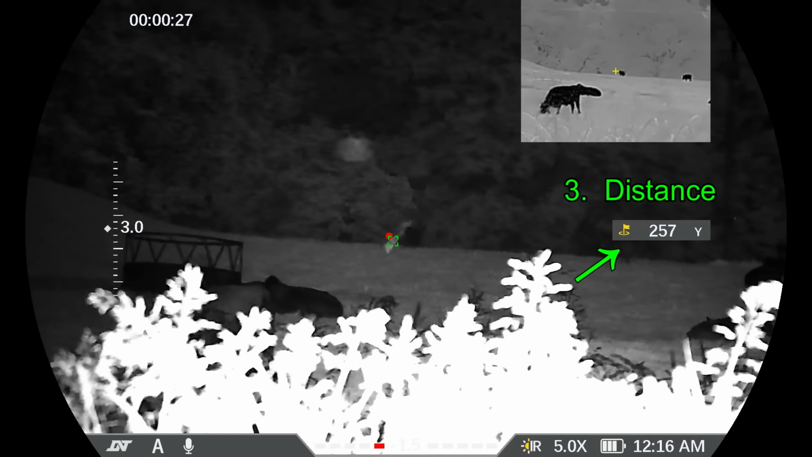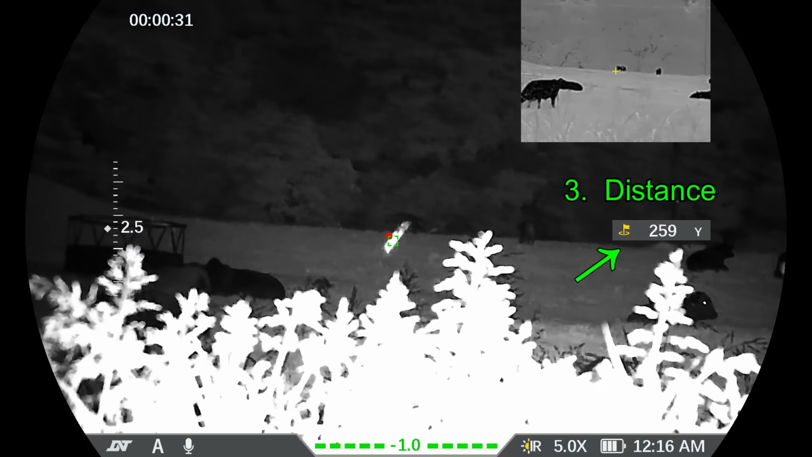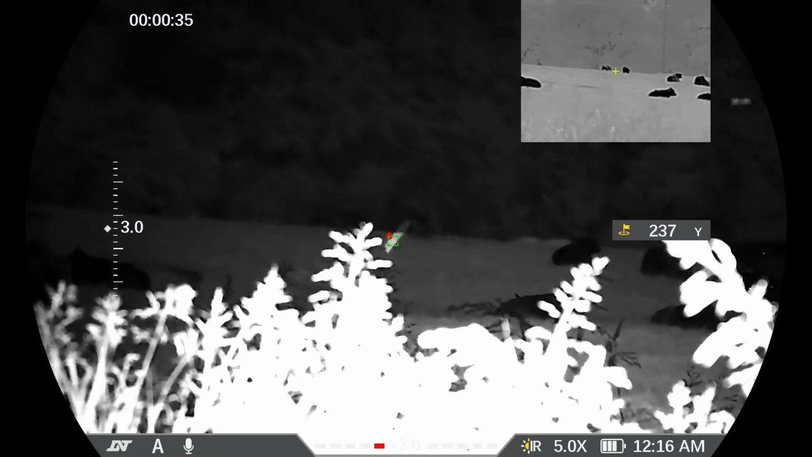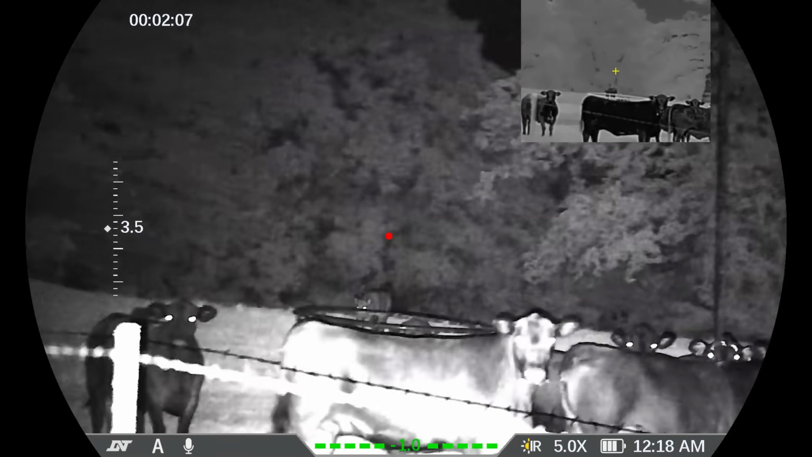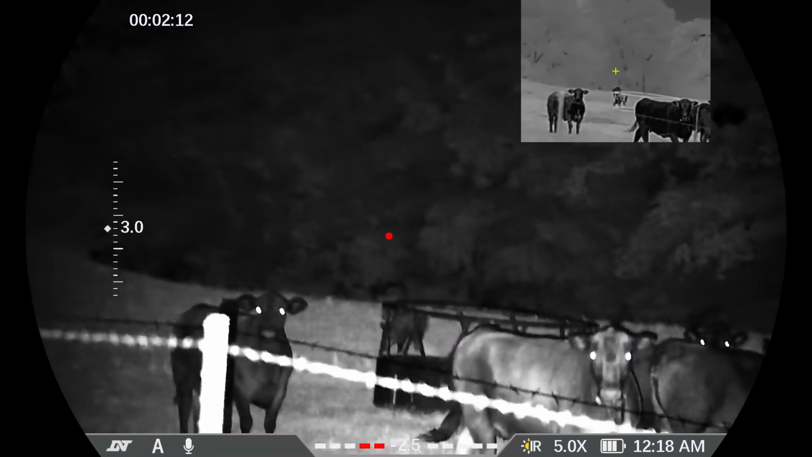And the distance is doable. It's 258 yards, but I would rather be closer with a better view. And so I'm going to go ahead and move up. Well, as I moved up, the cattle came with me, which was not appreciated. Oh, the cattle ran. And my hogs have disappeared.